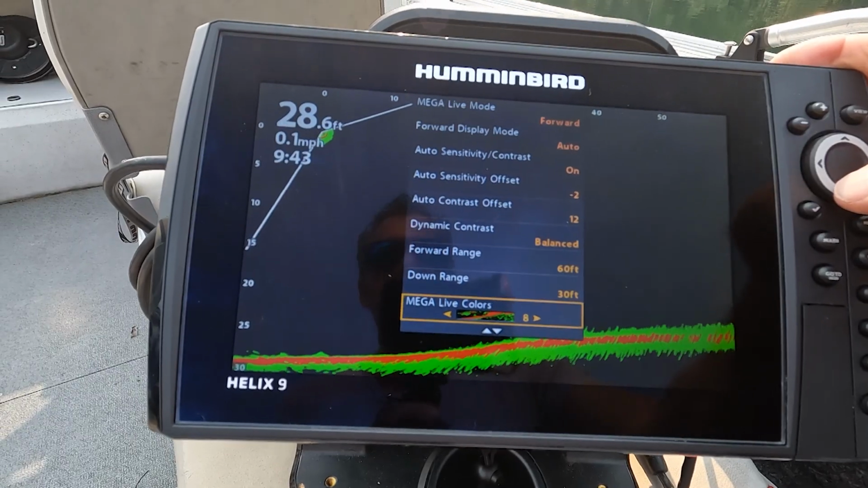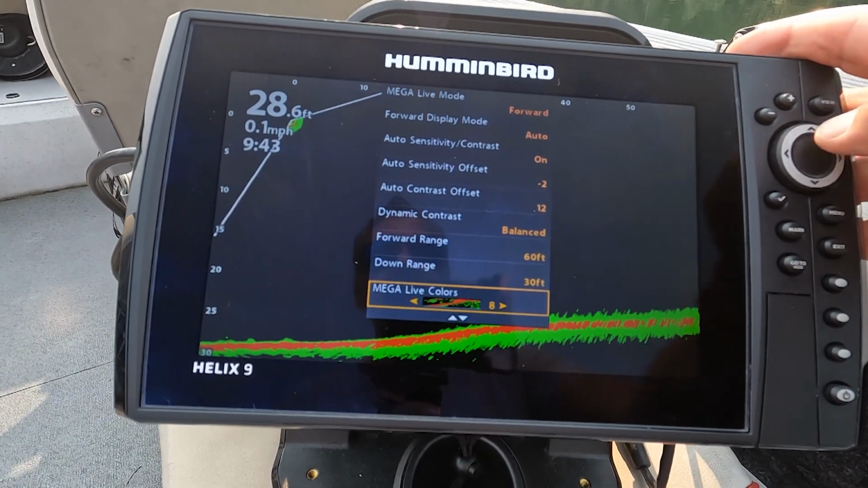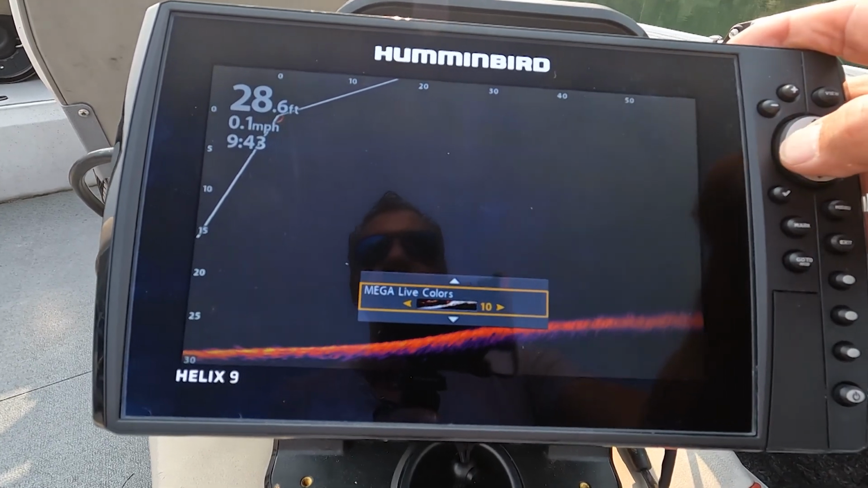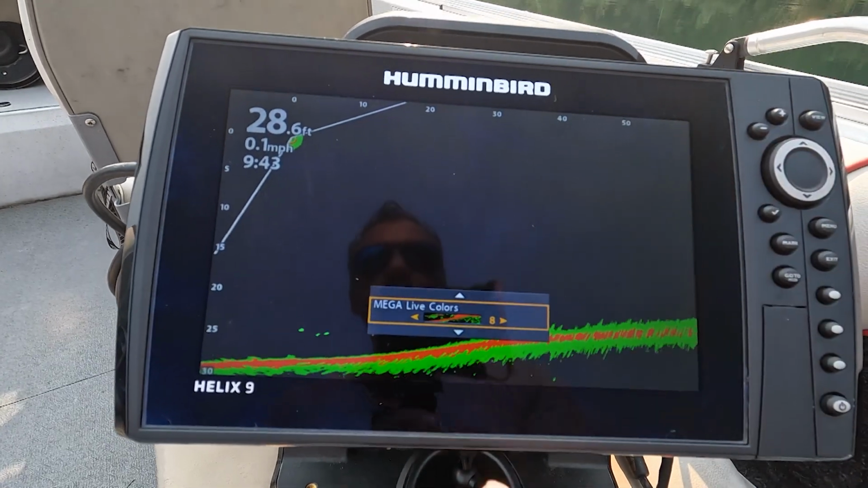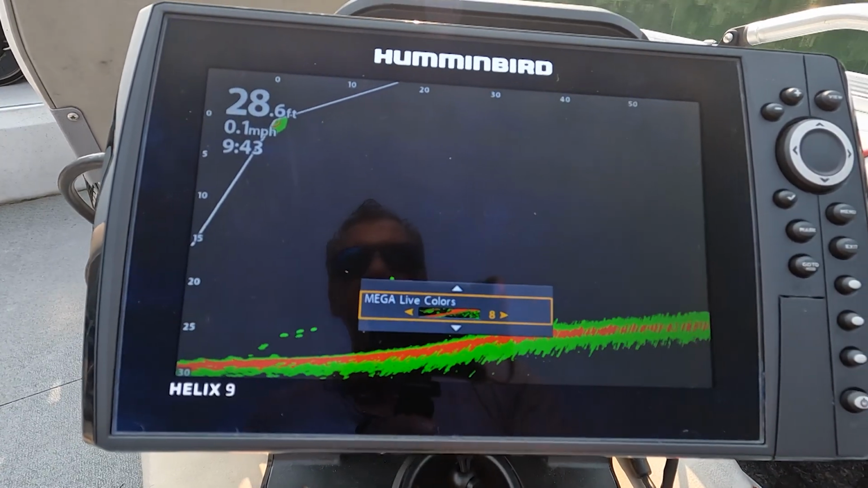Now, Mega Live colors. This one is key. The Mega Live color, I found 8 is the best. We've tried 9, we've tried them all, 10, all these crazy colors. You've got so many different palettes. But I was working with Brian Chan, and we worked it through. And this one here, Mega Live color 8, is the best palette.